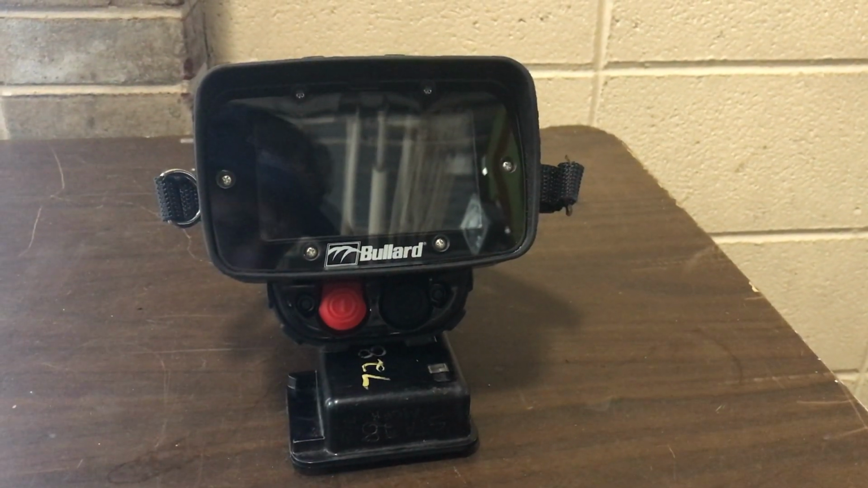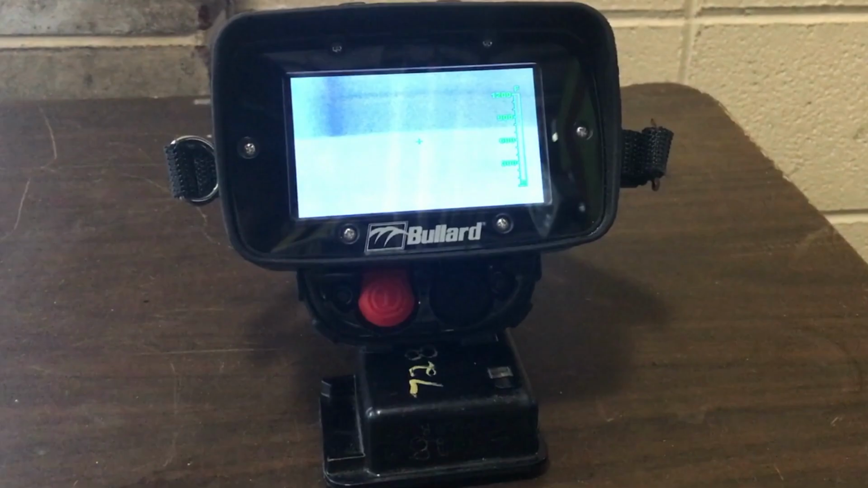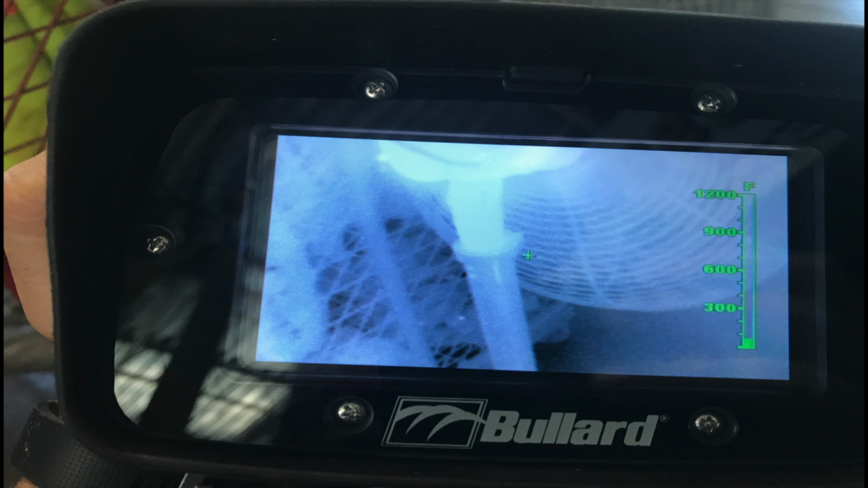Press and release the power button for 2 to 3 seconds to power on the device. During this warm-up time, a maximum of about 4 seconds, the device will undergo a self-check and calibration sequence. Once operational, the thermal imager will begin to display images. Please note, since the screen resolution is only 320 by 400 pixels, images will not be shown in great detail.